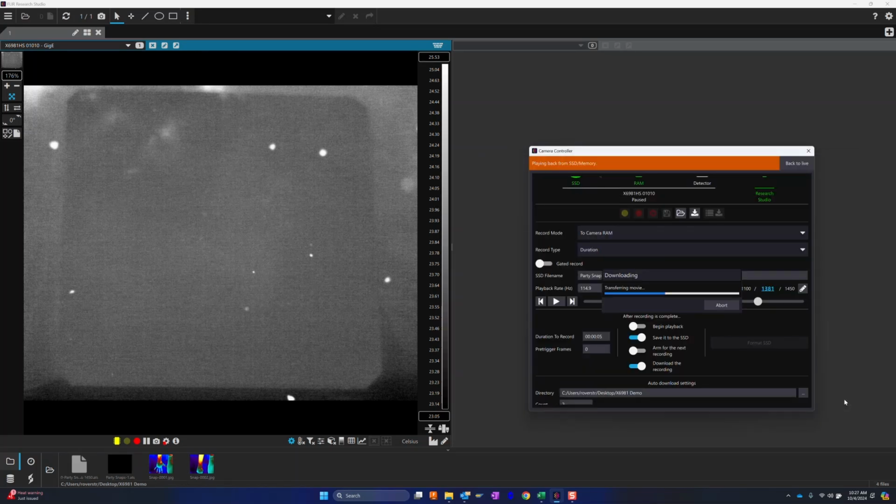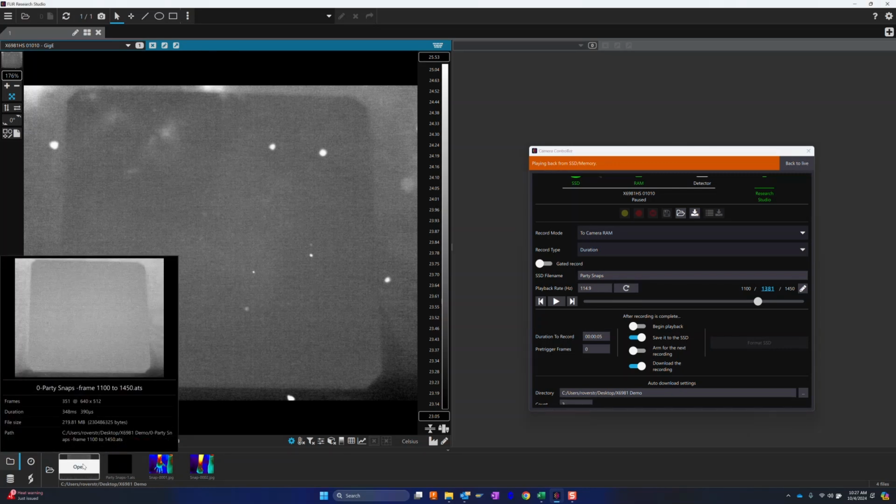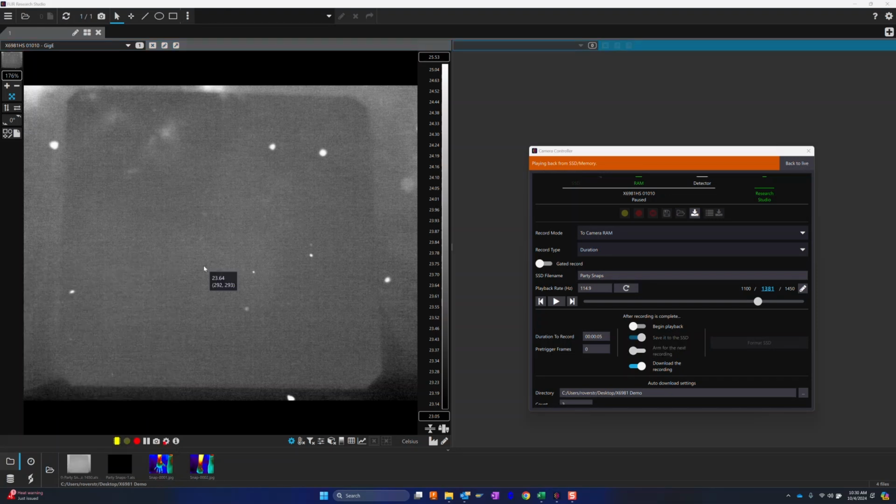Click save. So that transfers over really fast. And if we hover over it down here, you can see that's 351 frames, 291 megabytes, much easier than downloading many gigabytes if you accidentally let the movie run too long on the camera side. So we've taken a look at automatically downloading from SSD via gigabit Ethernet or 10 gig E at the end of a recording. We've looked at manually loading a file from the SSD, reducing the number of frames, and manually downloading that to the Windows side.